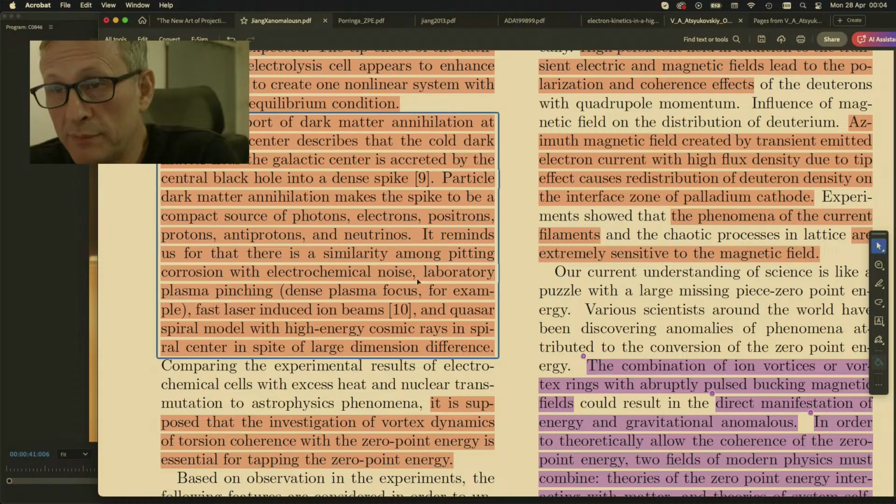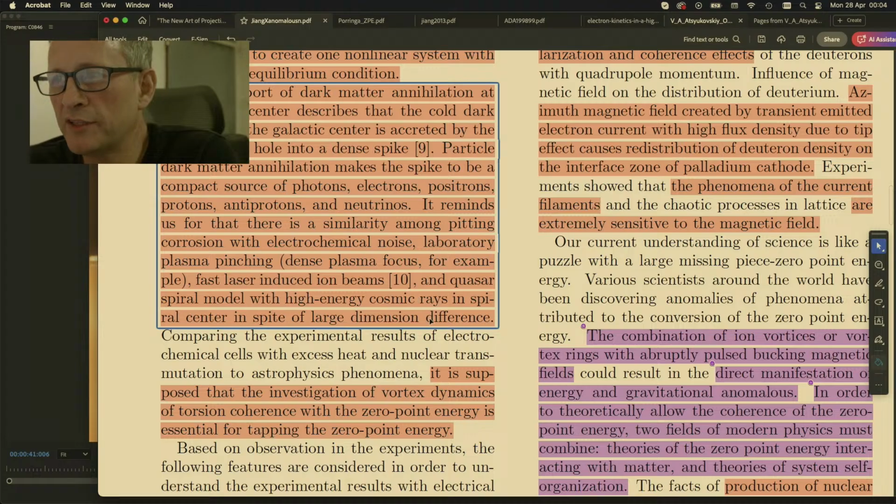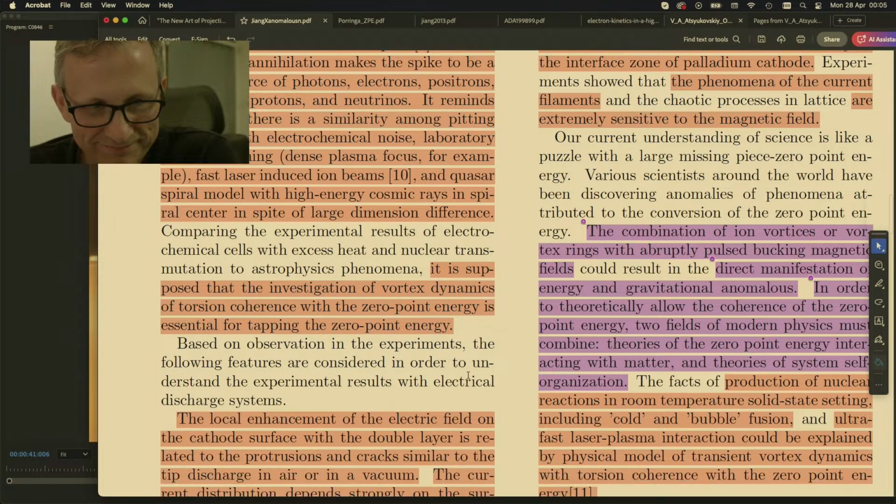Laboratory plasma pinching, dense plasma focus, for example, fast laser-induced ion beams and quasar spiral model with high energy cosmic rays in spiral center in spite of large dimension difference. So he's basically saying in all systems in the universe, it's scale invariant. Comparing the experimental results of electrochemical cells with excess heat and nuclear transmutation to astrophysics phenomena, it is supposed that the investigation of vortex dynamics of torsion coherence with the 0-point energy is essential for tapping the 0-point energy.